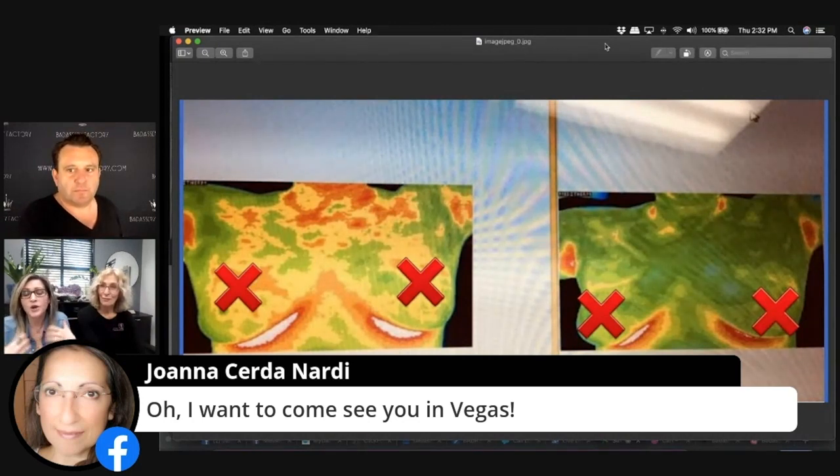And by the way, we don't read the scans. We send them off to EMI. A doctor there reads and interprets it and sends it back to us, and we send it to the patient. We don't actually do the interpretation. Have we been doing this for 11 years? Can we look at it and see what's going on? Yes, but we don't diagnose.